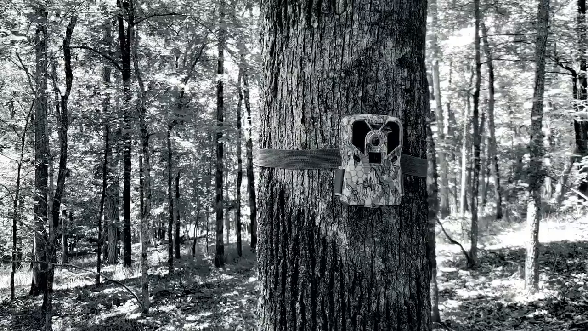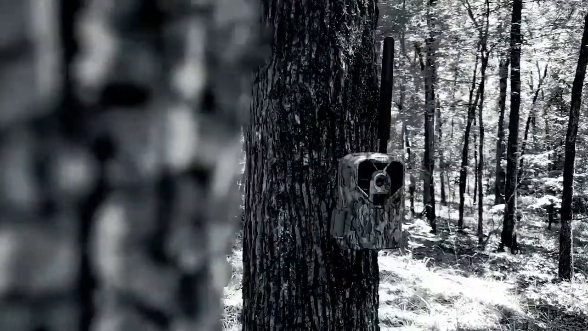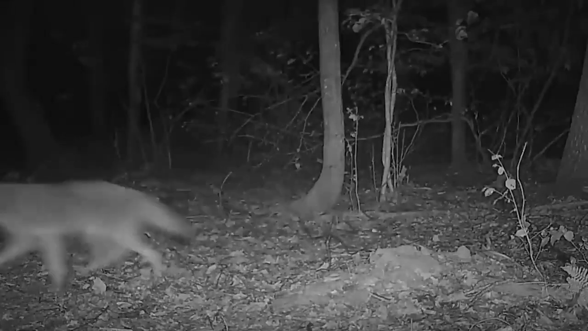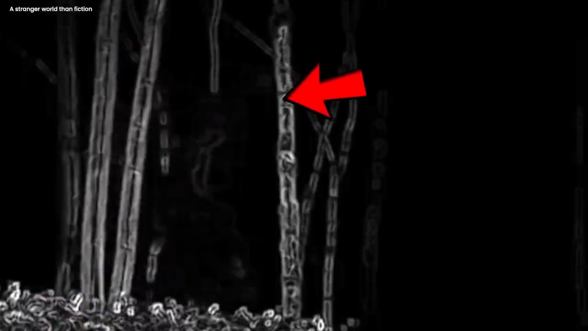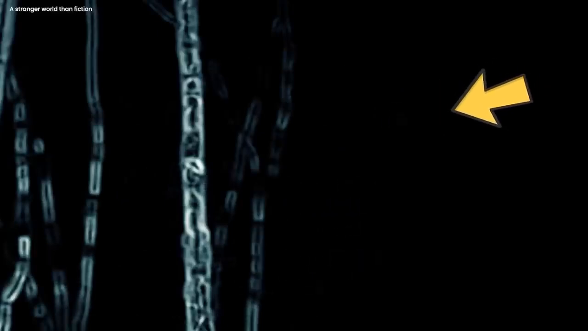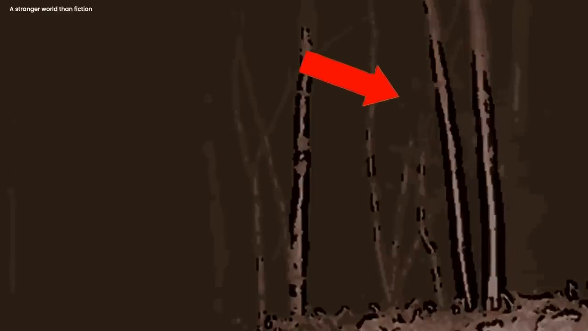Bigfoot. A trail camera chilling in the dark, eerie woods captured something jaw-dropping. A colossal Bigfoot. It's like a horror flick come to life. The video gets your heart racing, spooked yet totally curious about what's unfolding in those creepy woods. There it is, this massive Bigfoot making its moves in the dead of night. You can almost feel the tension through the screen.